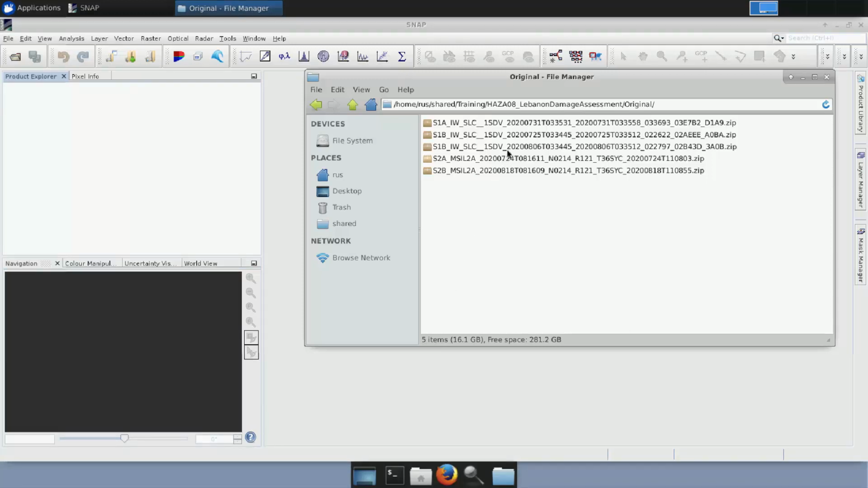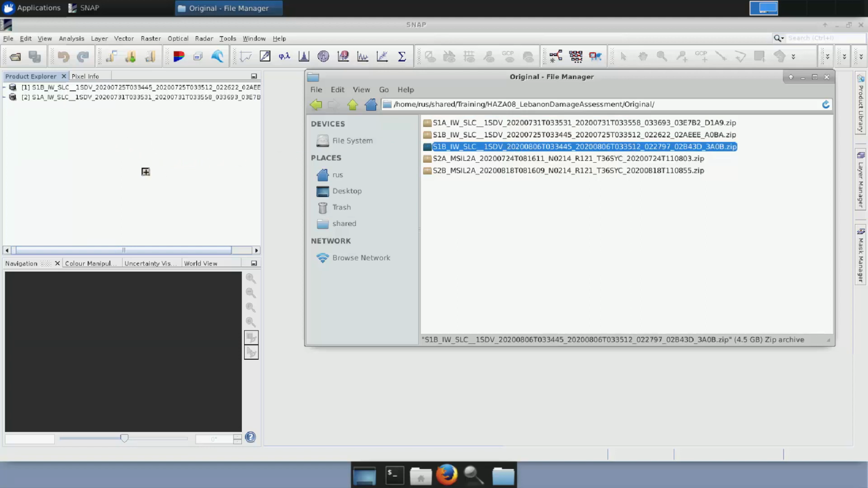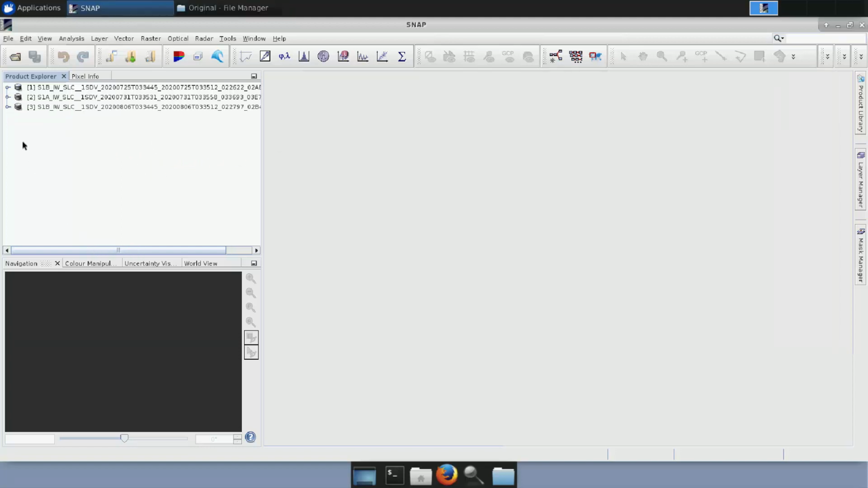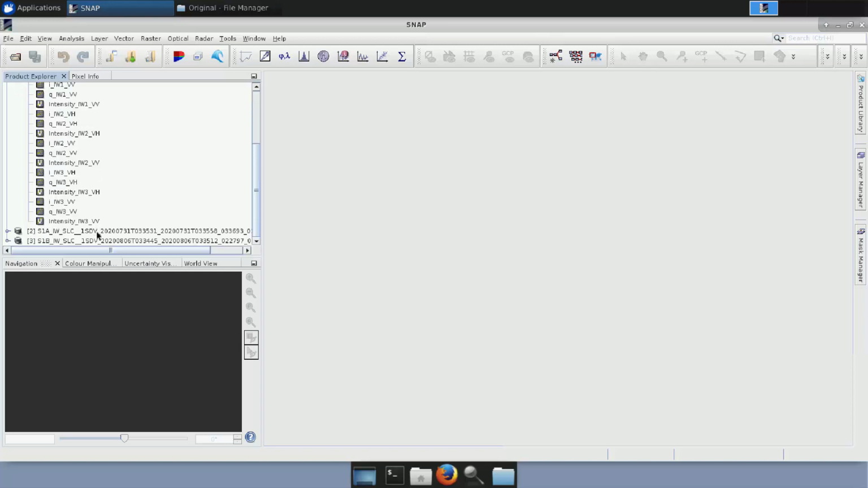The first one I will load is the one acquired on 25th July. I drag it and drop it here on the left in the Product Explorer window. I continue with the next one on 31st July and finally the last one on 6th of August. Once I have them all loaded, I can expand here on the left and see the folders they contain. If I expand the bands, I can see that it has intensity, VH and VV, in both polarizations of all the 3 swaths, IW1, 2 and 3.